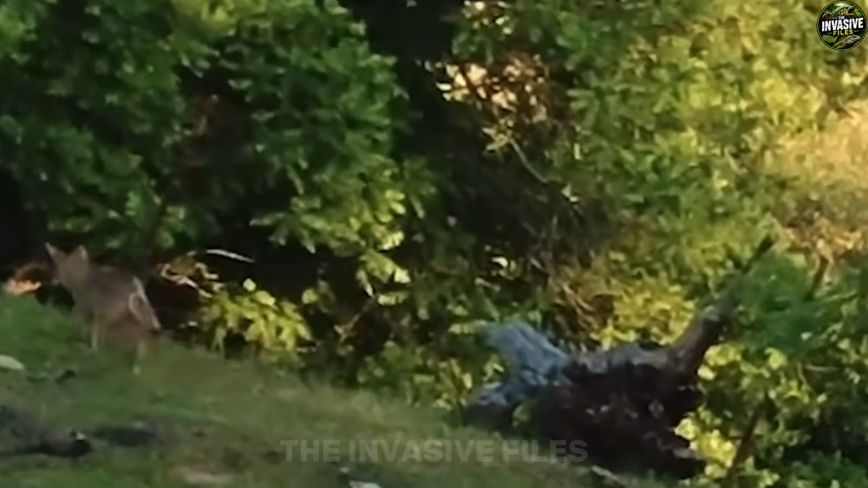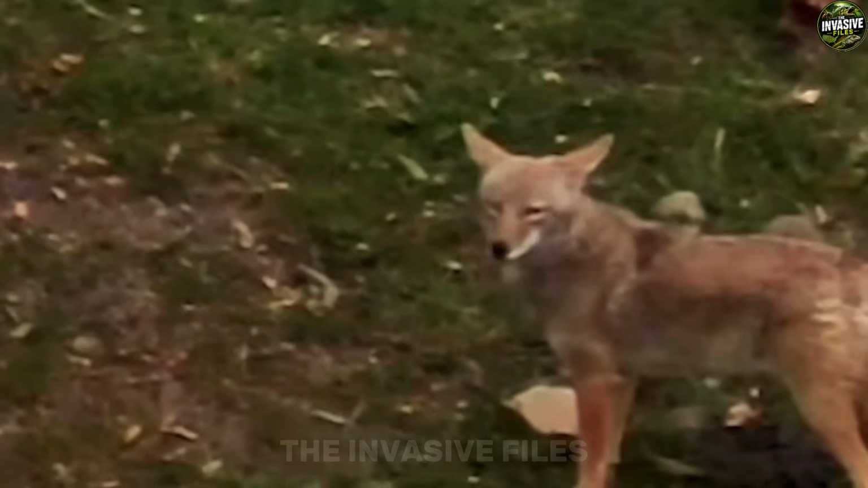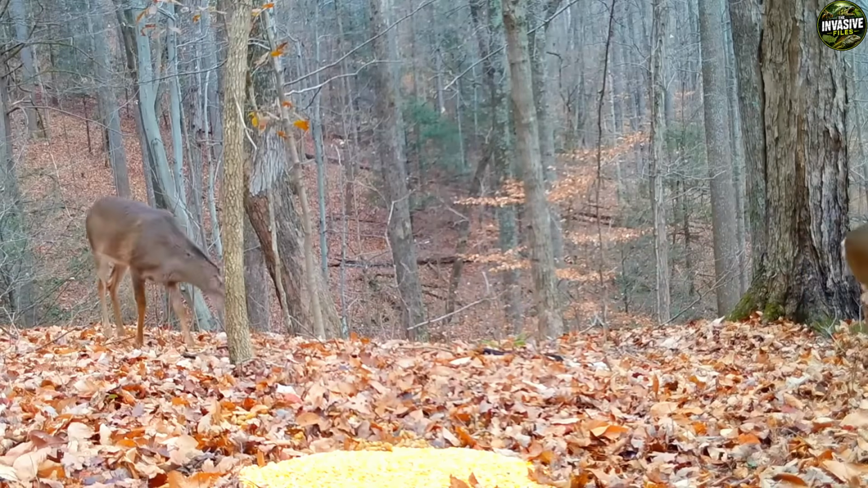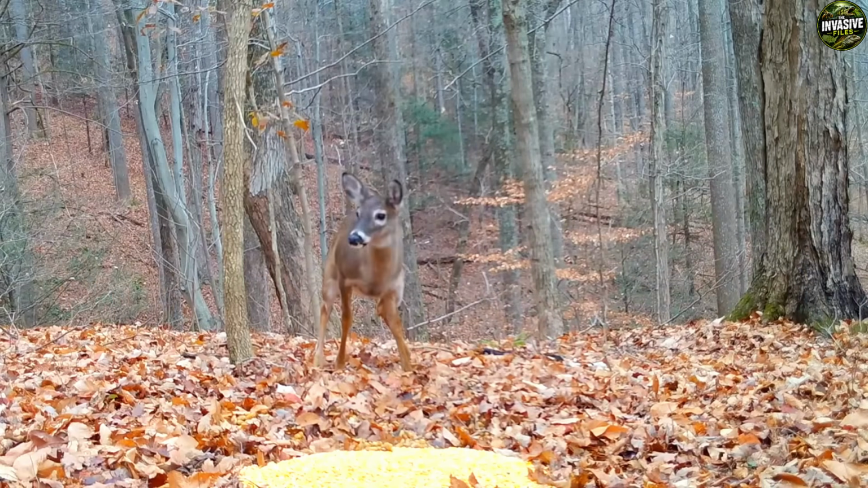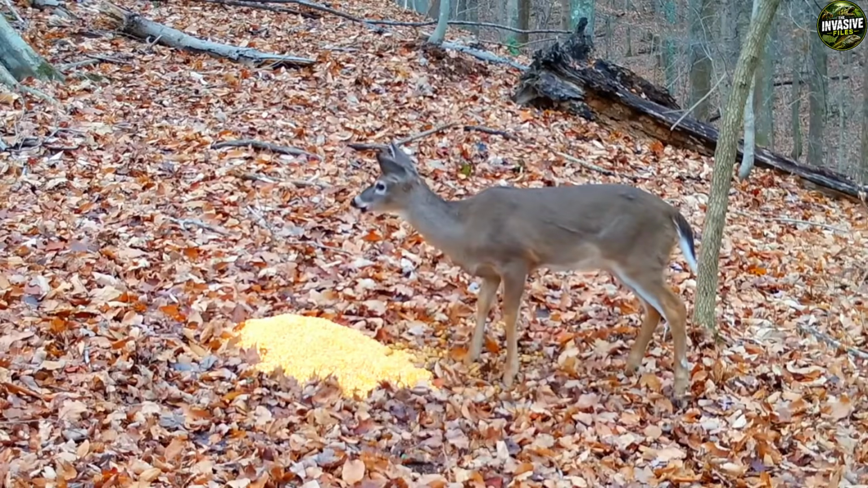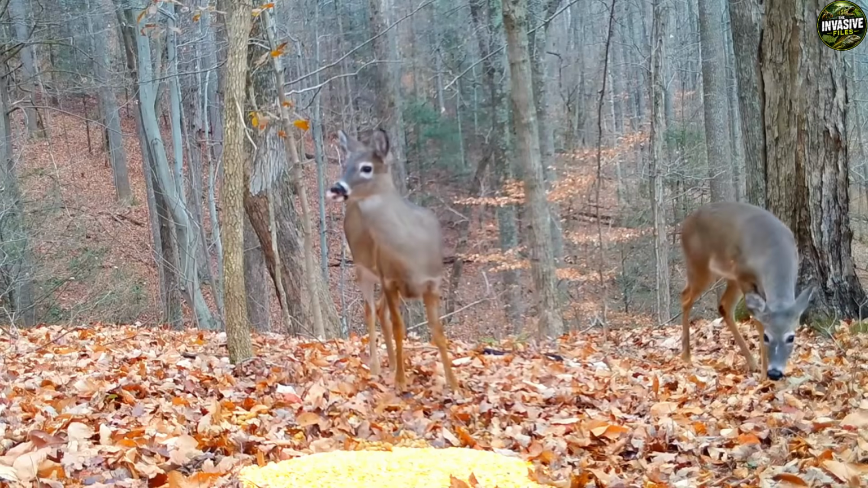It is a constant game of cat and mouse, but those occasional kills do practically nothing to slow down a species that reproduces faster than almost any other large mammal on the planet. While coyotes barely make a dent in the hog population, the hogs themselves are waging an all-out war on Texas native wildlife. The primary victims of this invasion are the state's iconic white-tailed deer, a population numbering around 3.6 million that forms the backbone of local ecosystems and hunting heritage.